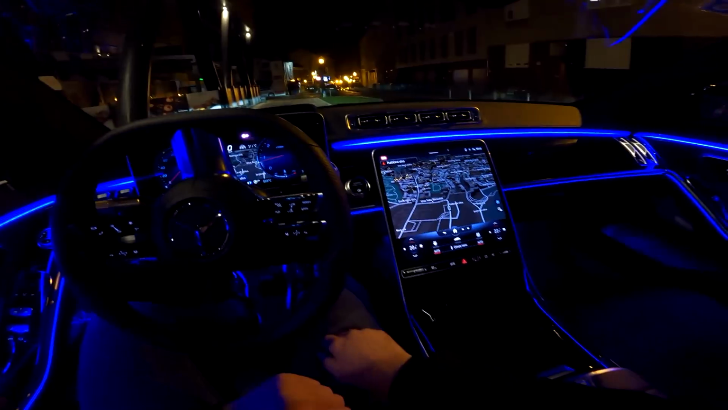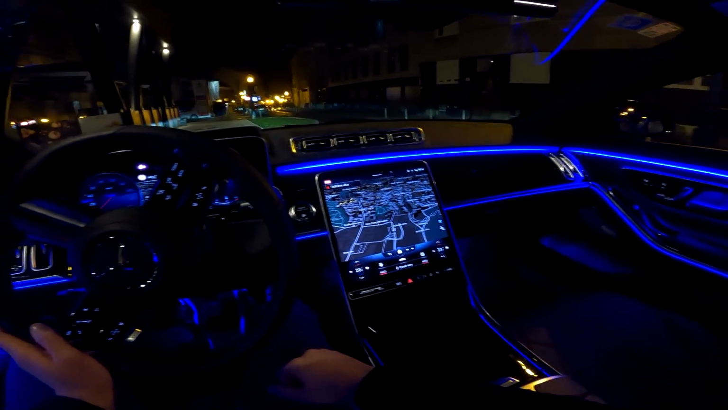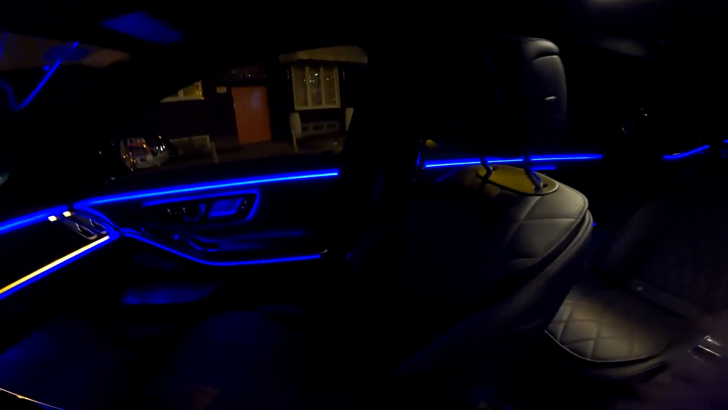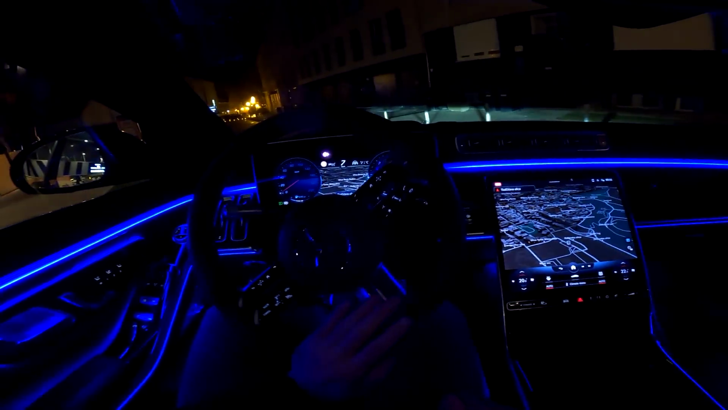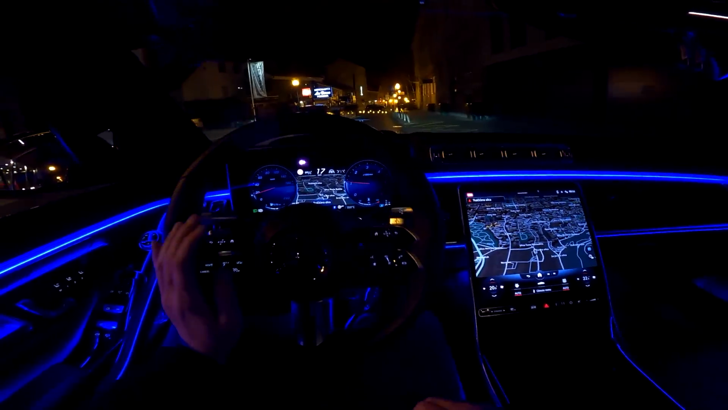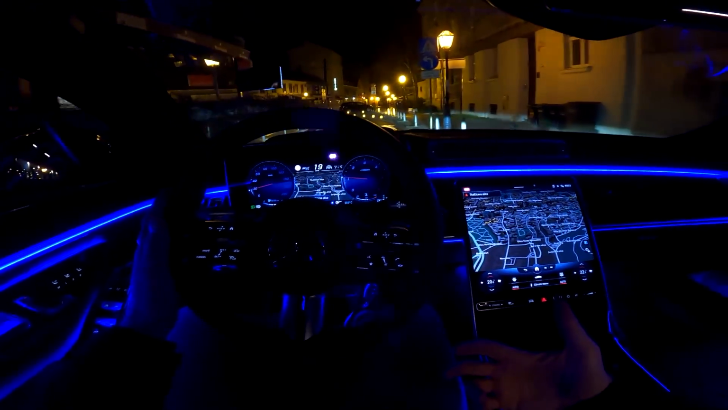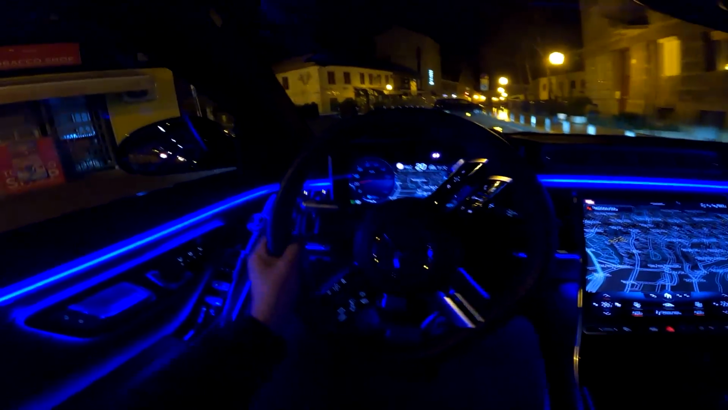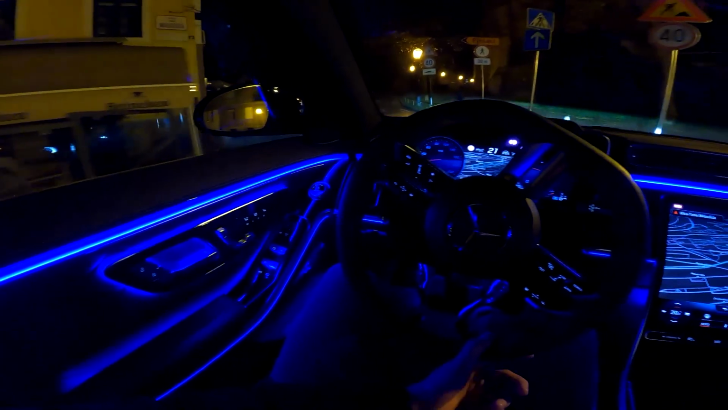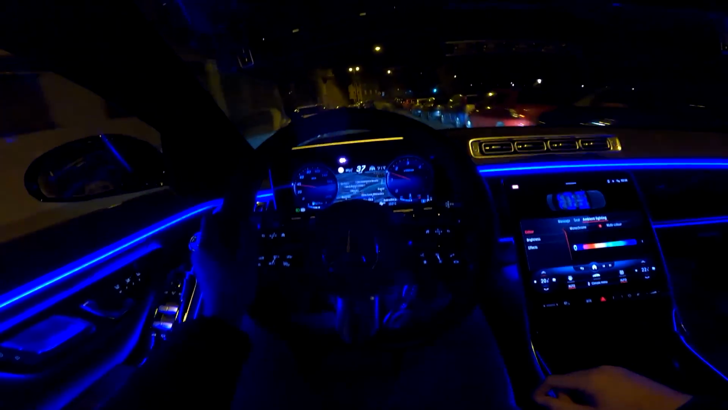So that was cool. And also some fun facts for you. Did you know that the loyalty rate for the S-Class is very high? So around 80% of the owners actually buy the new S-Class after owning a previous generation model. Additional cool information for you is that this car has a fragrance.